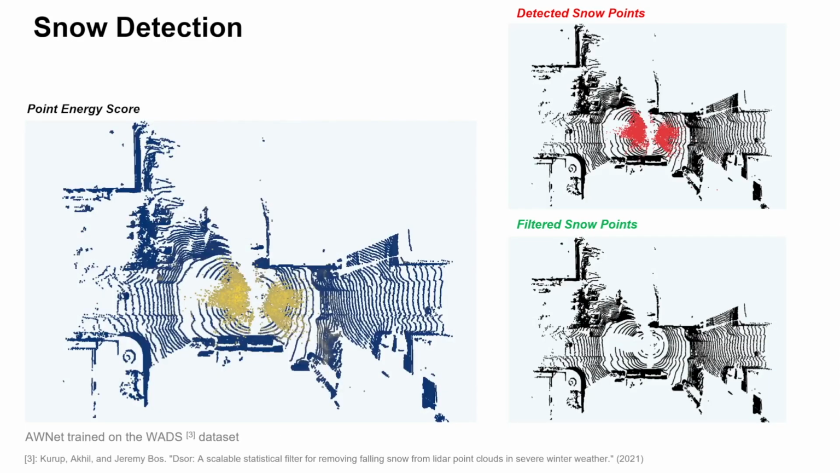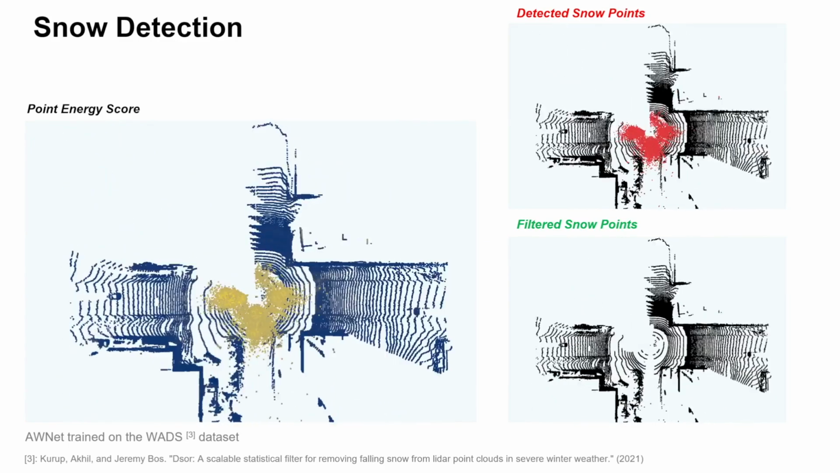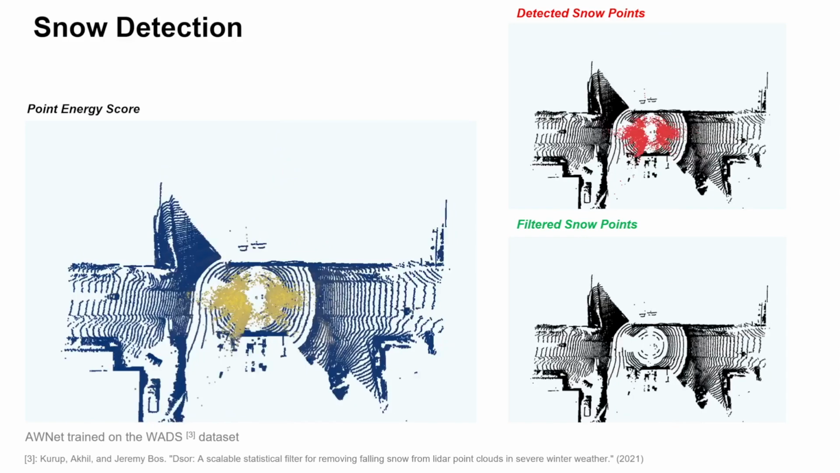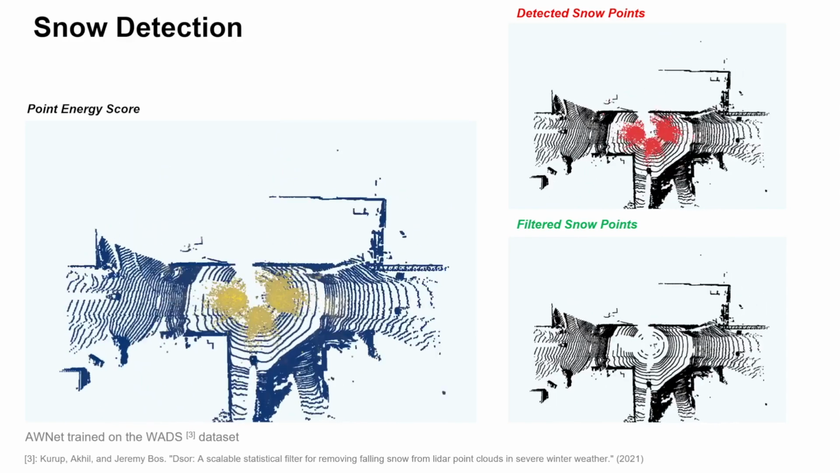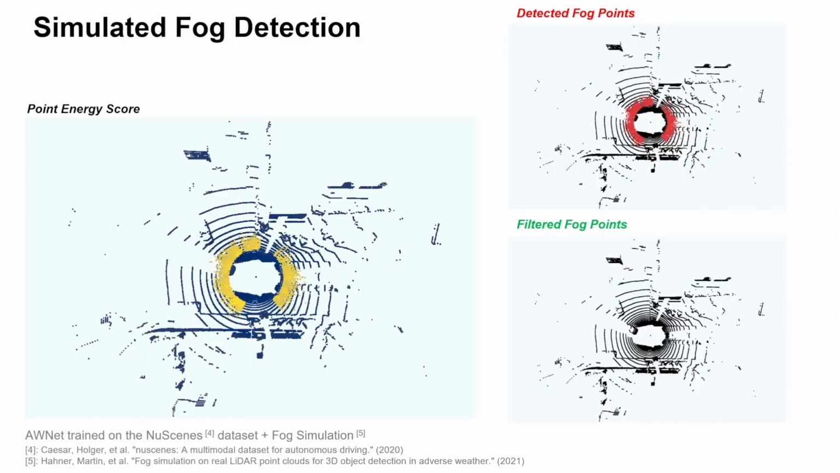Here we see an example of our method when detecting snow. Here is instead our method when detecting simulated fog on the new scenes dataset.